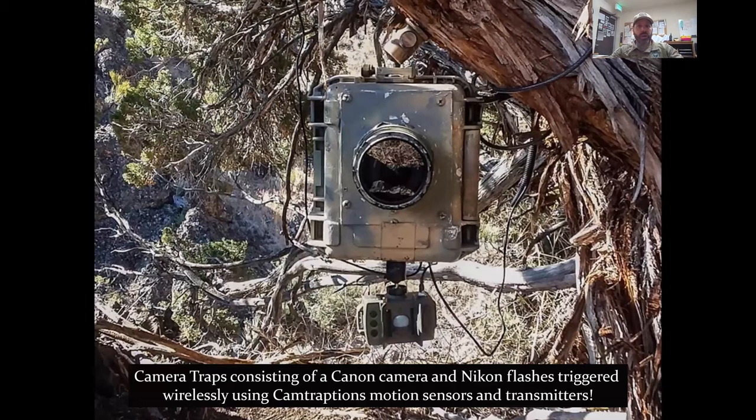He even has wires that go to either flashes or motion sensors. This is one consisting of a Canon camera and Nikon flashes, and it's triggered wirelessly by using a Camtraption's motion sensor and transmitter. So I'm not real technical, but if you are, you probably understood all of that. But really neat what he does.